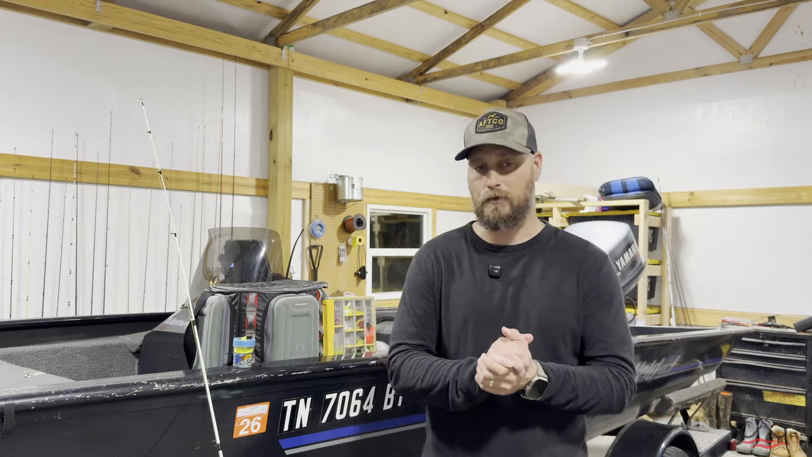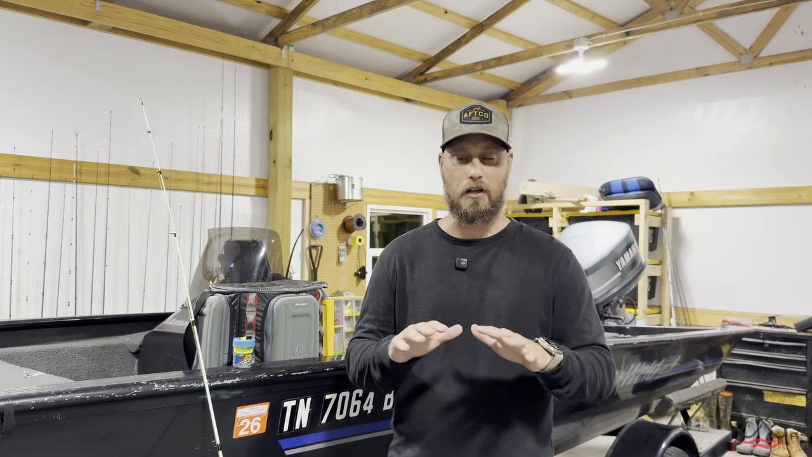My intention was not to crappie fish. When I went out that day, I was actually going to bass fish, but I went over a couple of stumps, and my LiveScope showed there was a ton of crappie there. And so I just put down the bass rod, picked up the crappie rod, and man, God really blessed.